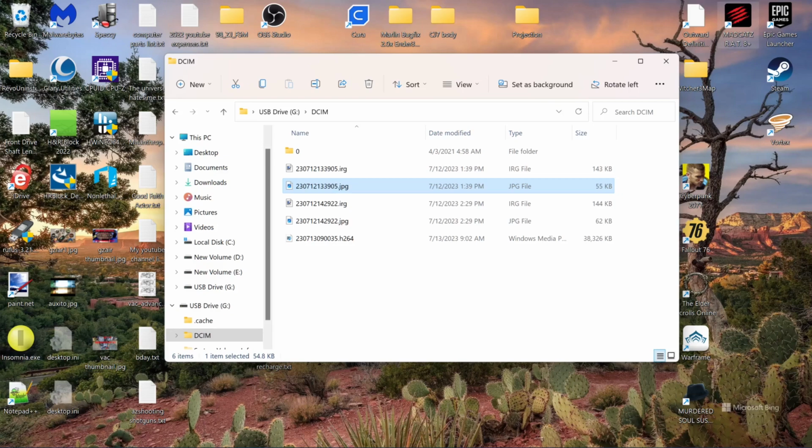Worthy of note is it seems to be 2 to 3 times the size of the JPEG picture file itself. It saves movies in .h264 format, which is just, I think, MP4 with a different compression on it. Windows Media Player will show it. You might have to tell it to specifically because it might not be associated on your computer, but it will open it. So let's take a look at the photos.